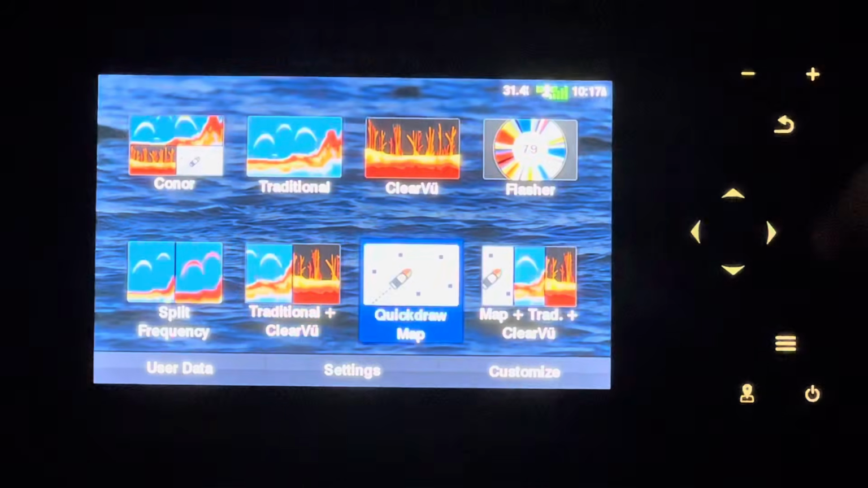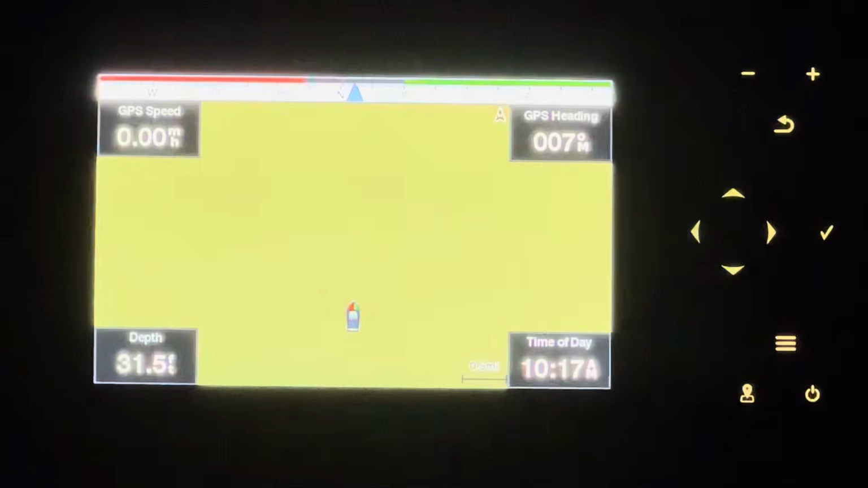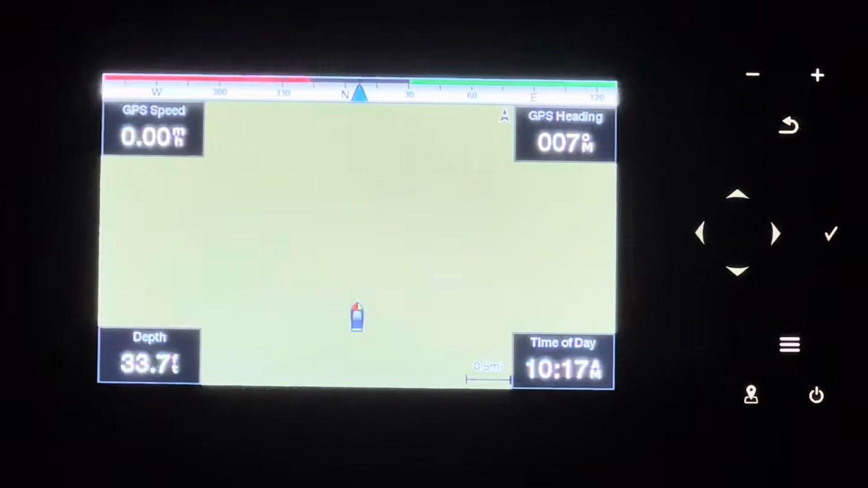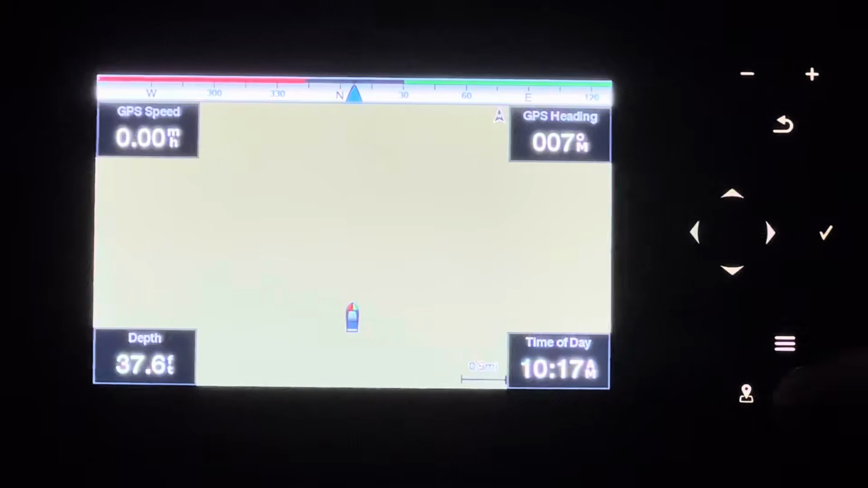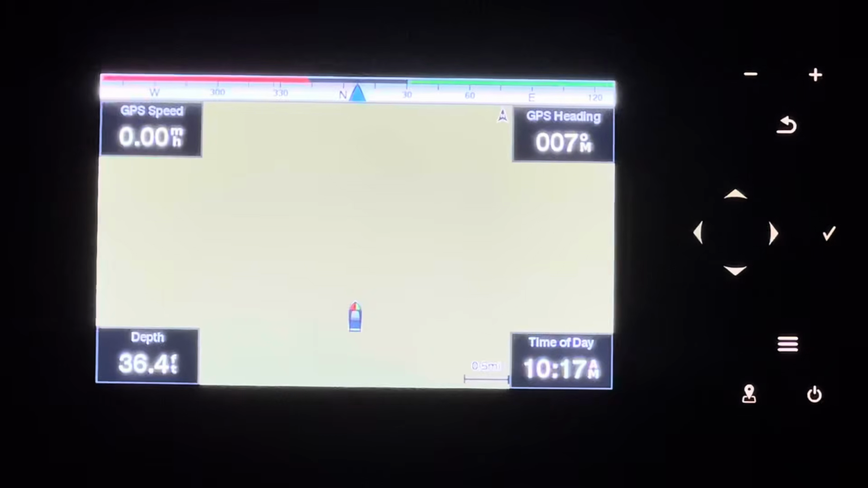And then your quick draw map. This is a little hard to describe because a lot of the marketing for this fish finder is that it has full GPS. That is not true. The GPS is not what you think it is. You don't ever get any definition here. It's always just a blank screen, but I can easily mark it. So it's just sort of a waypoint map. It just marks things for you, and then you can return to them whenever you see fit.